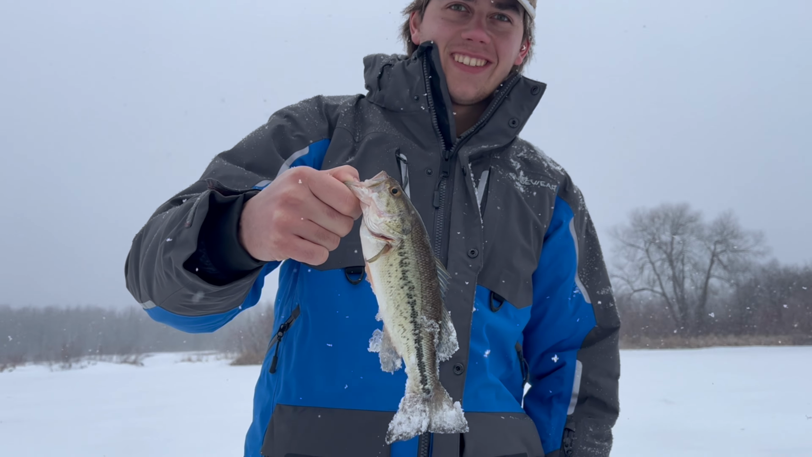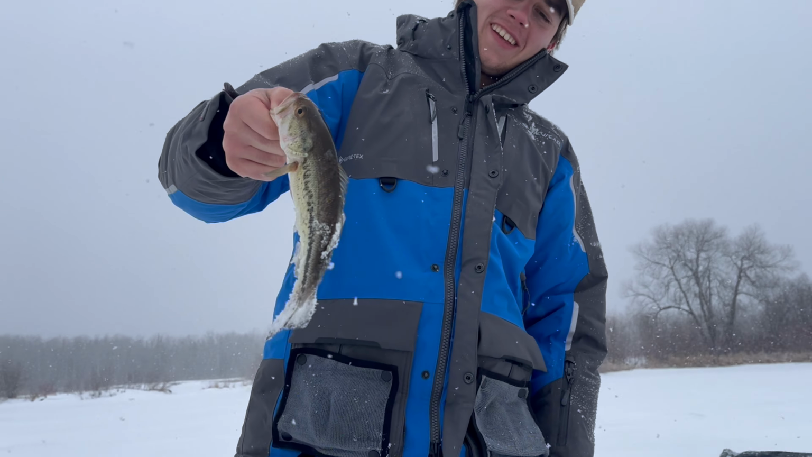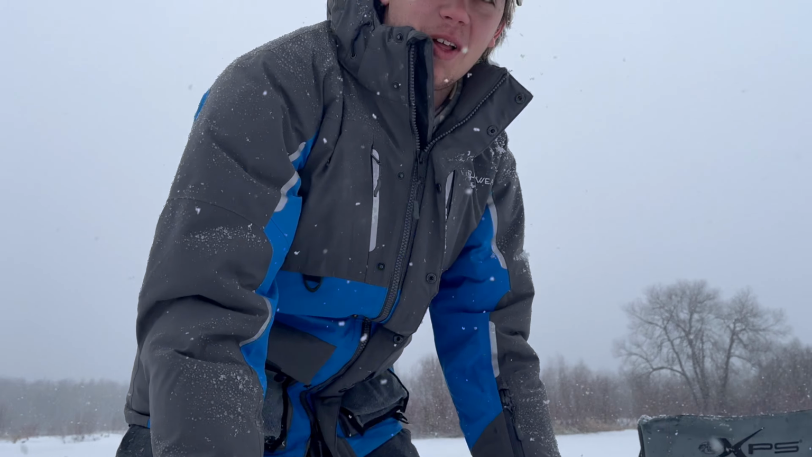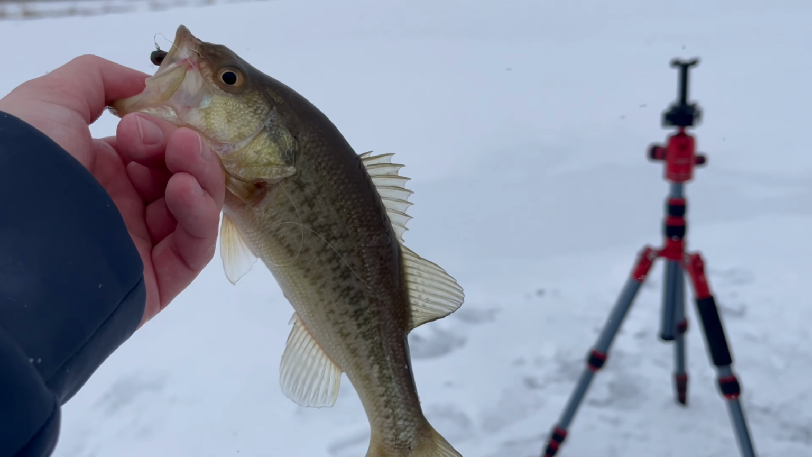We got another largemouth Eric just got. We're just putting the camera away because it's snowing pretty hard here. Yeah, first largie through the ice, so that's good. Little one, but that's all right. Very nice. Solid release, I guess. Got another little largemouth. Absolutely choked that Frostbite bait.